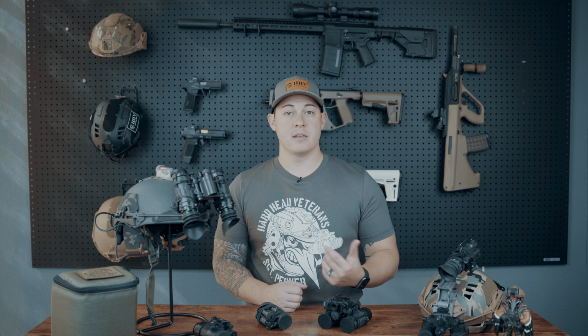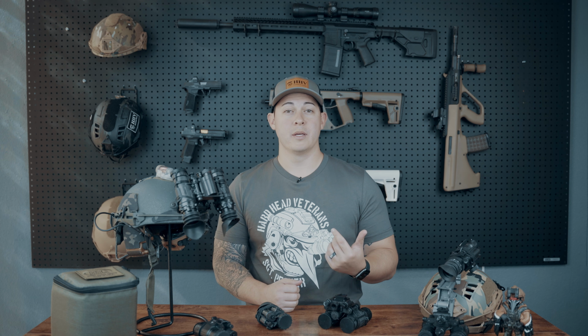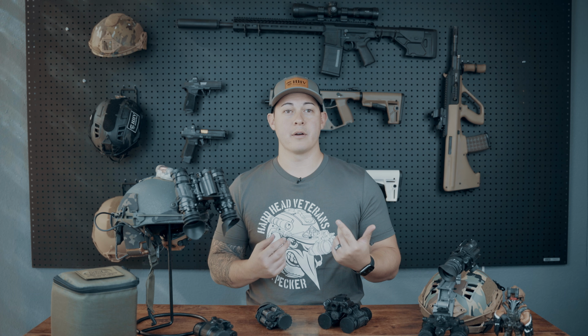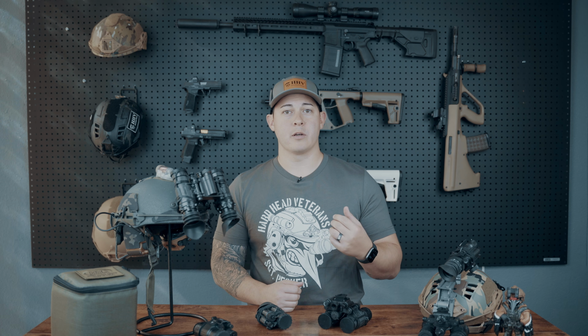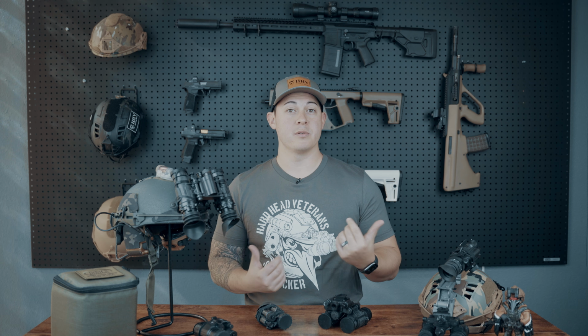A couple cons to this though is if you are using a solo tube and you have those two different side pictures going on, your brain is going to have to work a little bit harder, and you're going to get more strain, and you're also going to have a harder time acquiring the proper depth perception with the night vision than you would if you're using dual tubes.